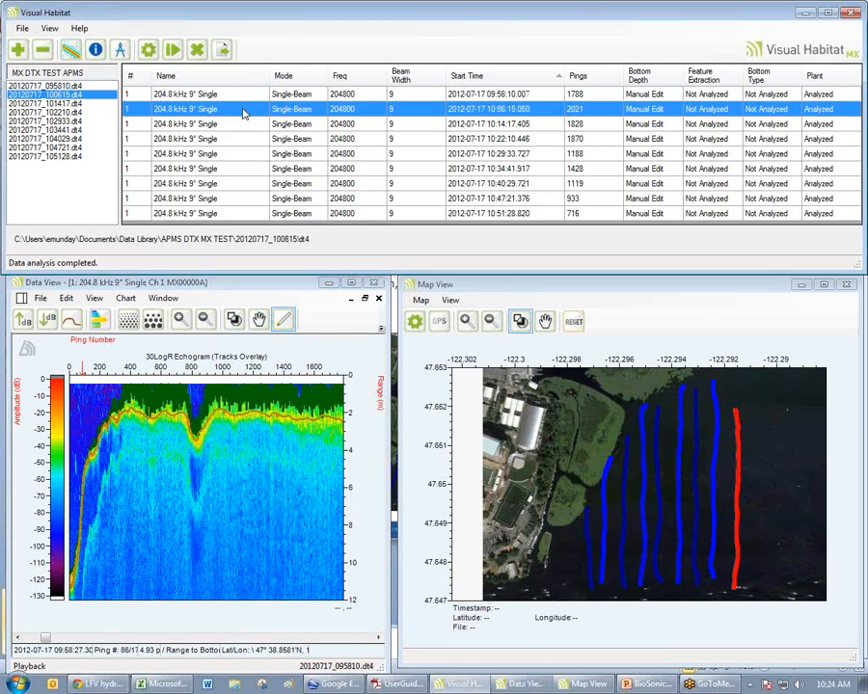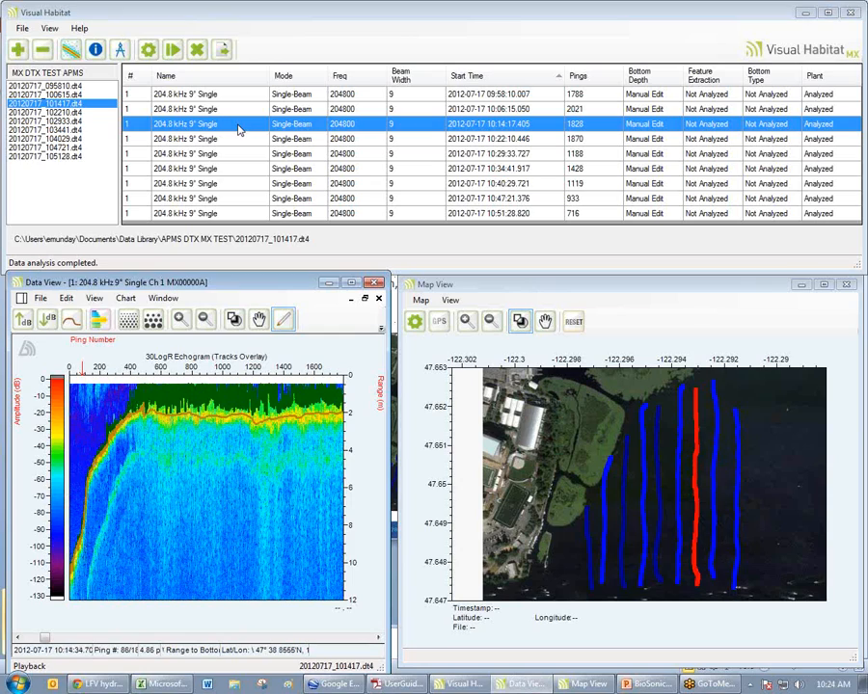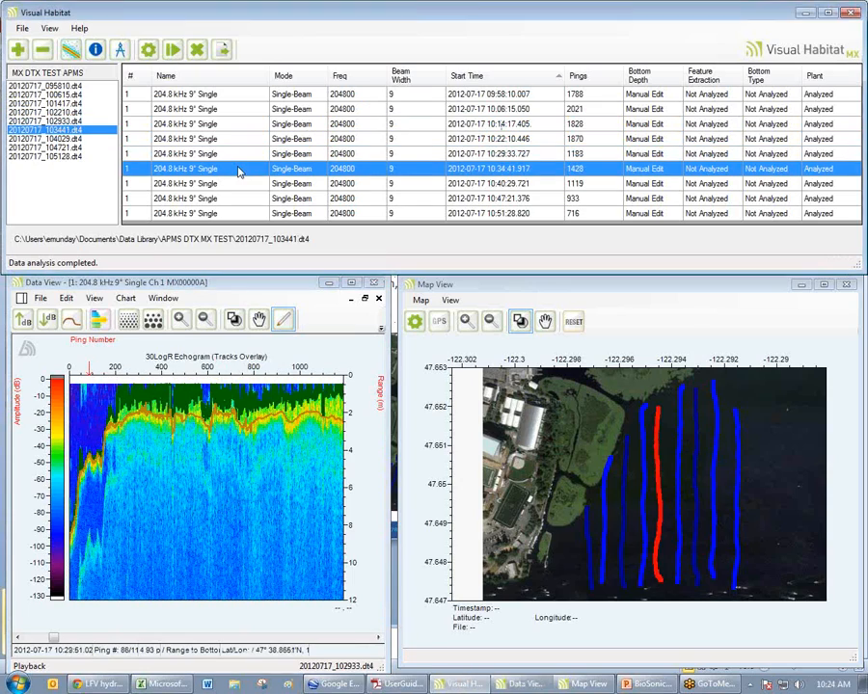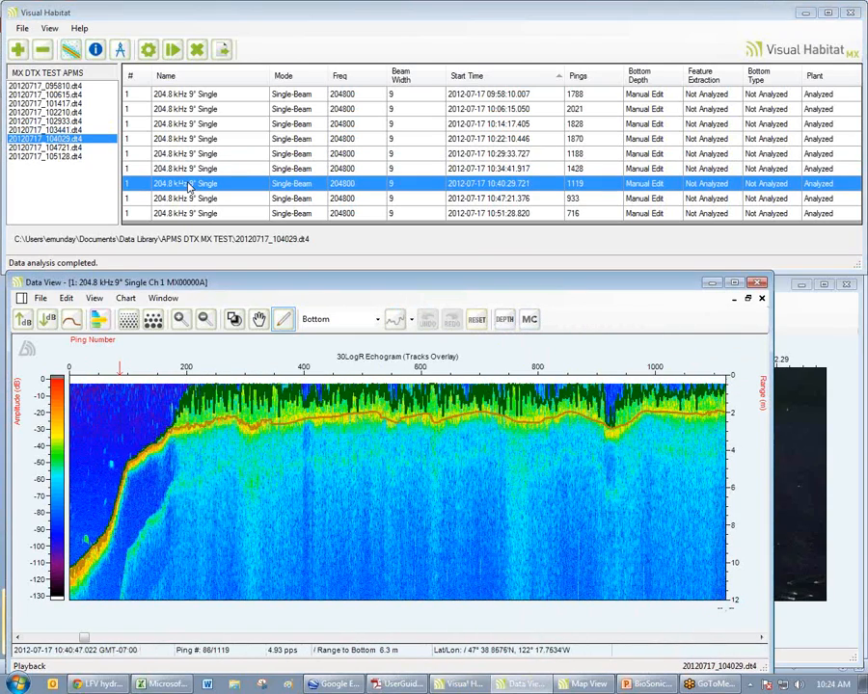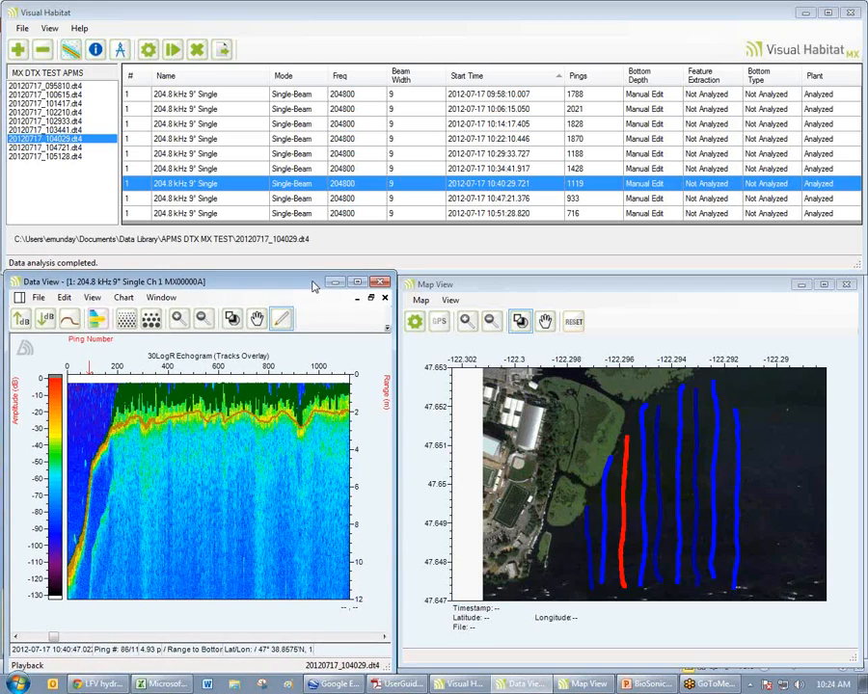Okay? I can look at my other lines, my other files. I see the bottom looks good. In this case, I have already edited these other files. But I'm doing a check on every file to make sure I like the bottom. Okay? This can be the most time-consuming of all of the processes, is getting your bottom set. Because what the software is going to do is draw a line for the bottom, draw a line for the vegetation canopy, and then measure the difference.